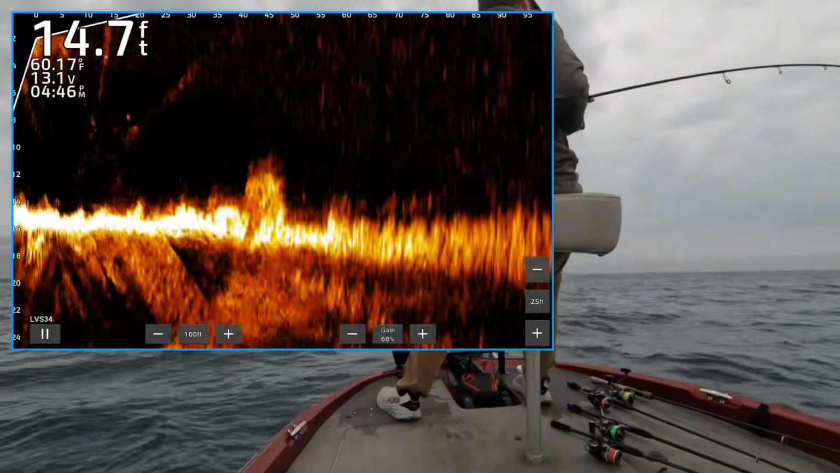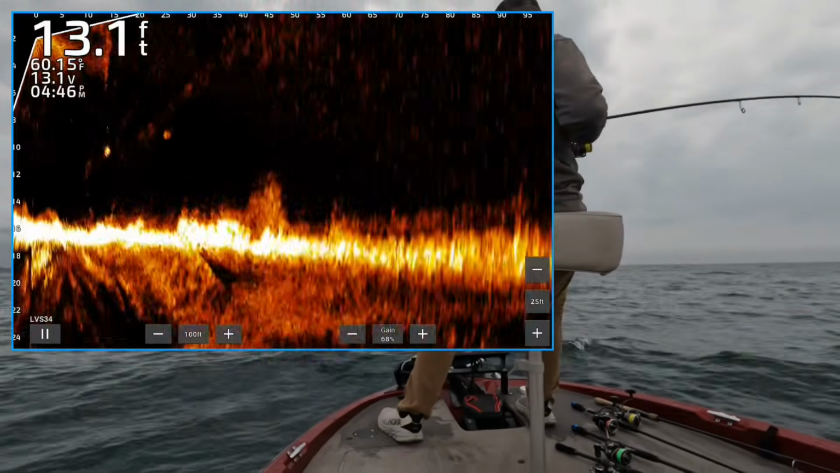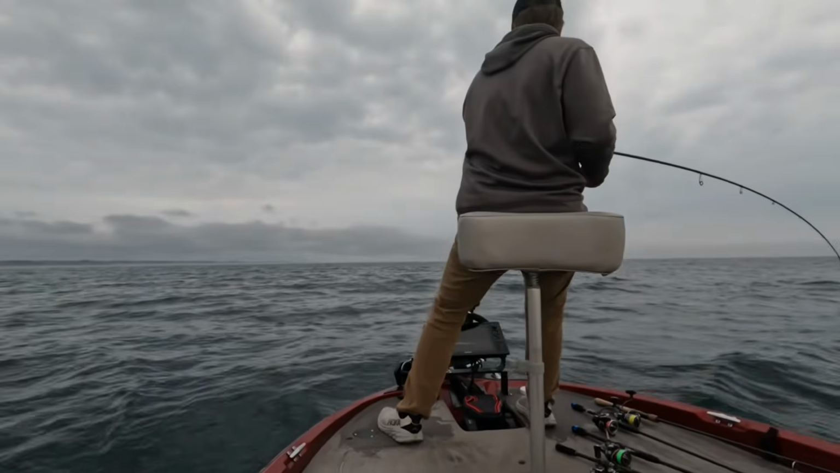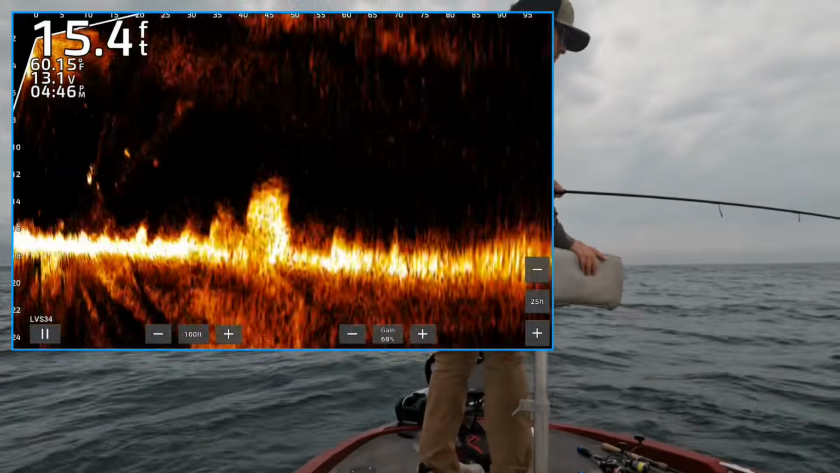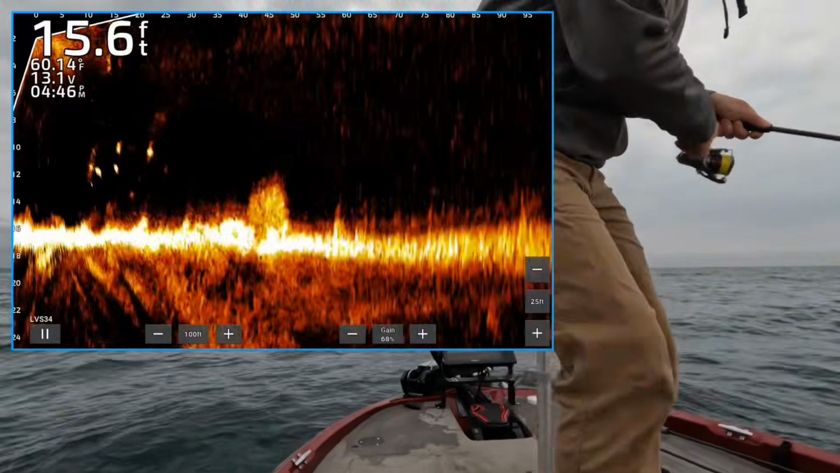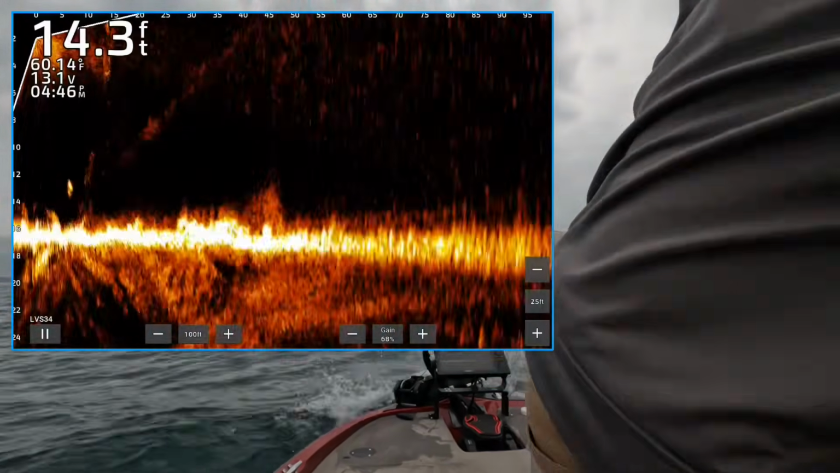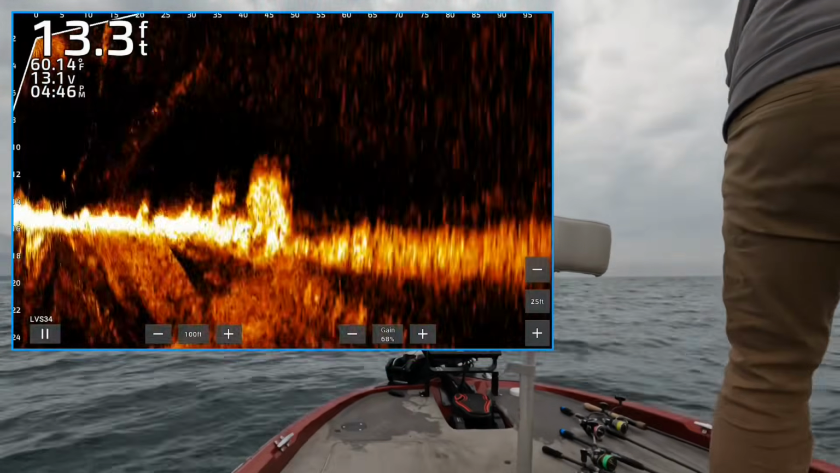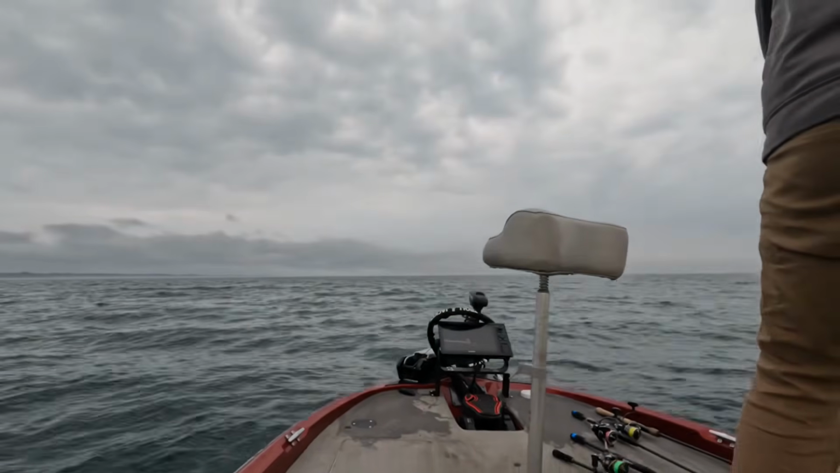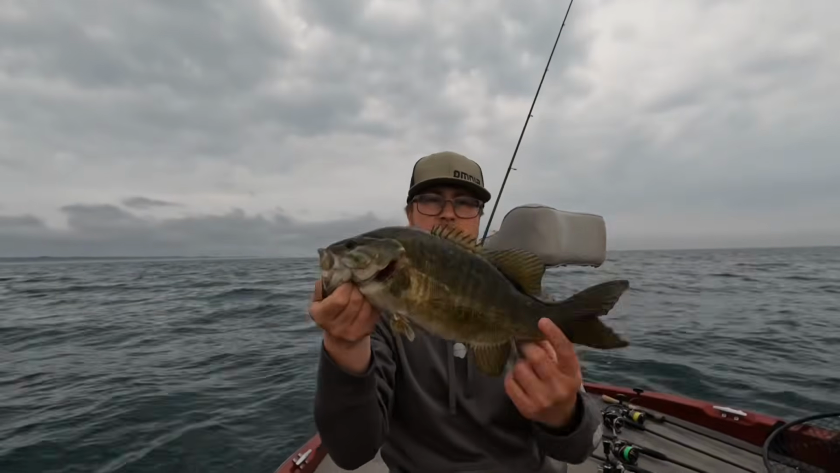This is a better one. I think we're gonna have to grab the net for this guy. Look at that Livescope right now. There's another one. This one's a little bit bigger.